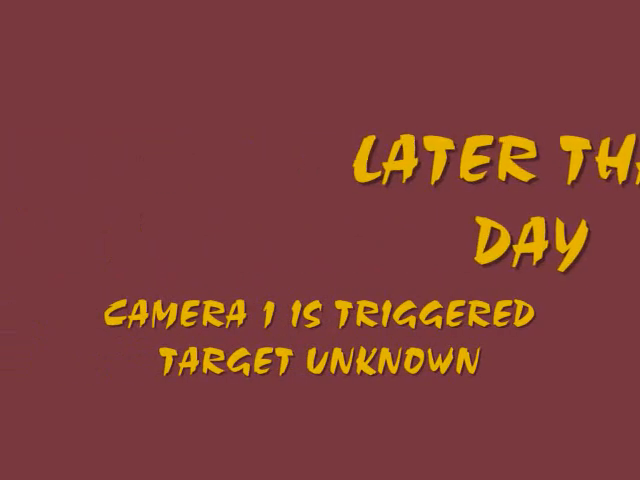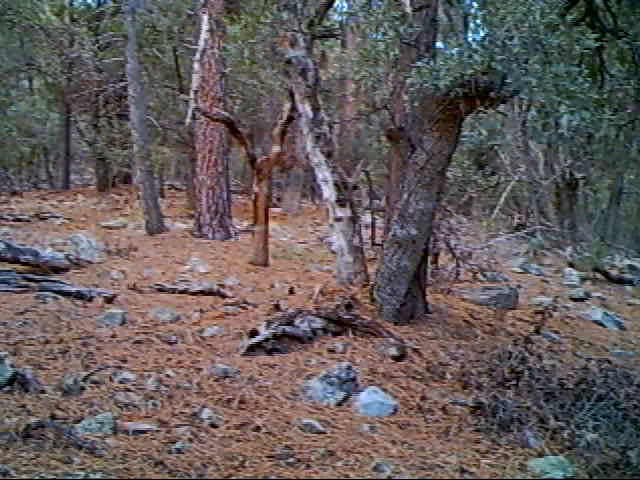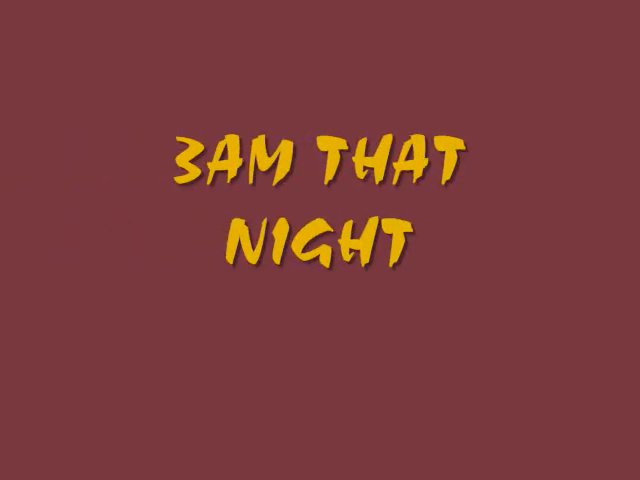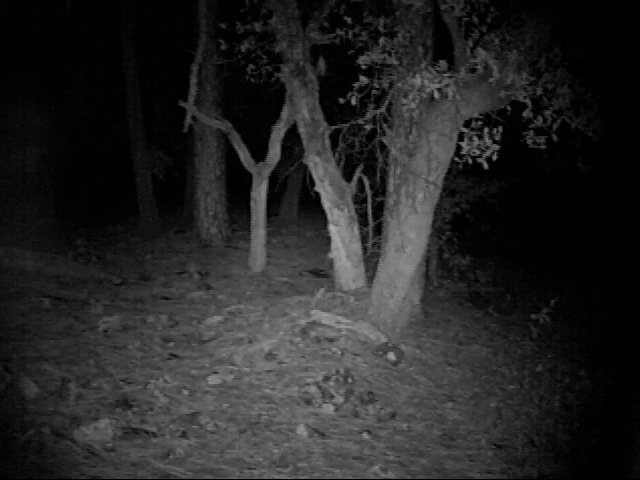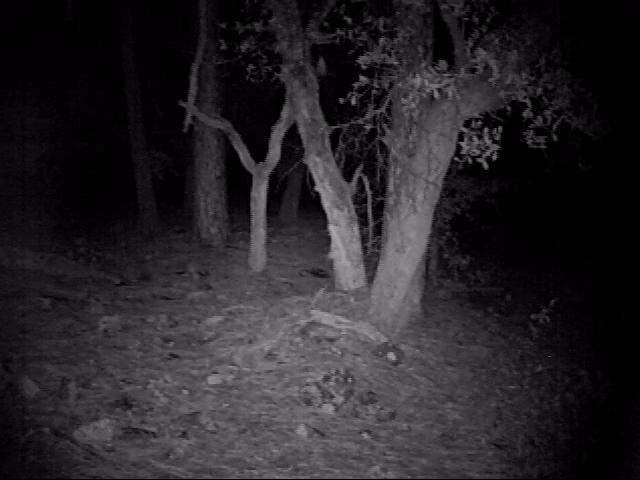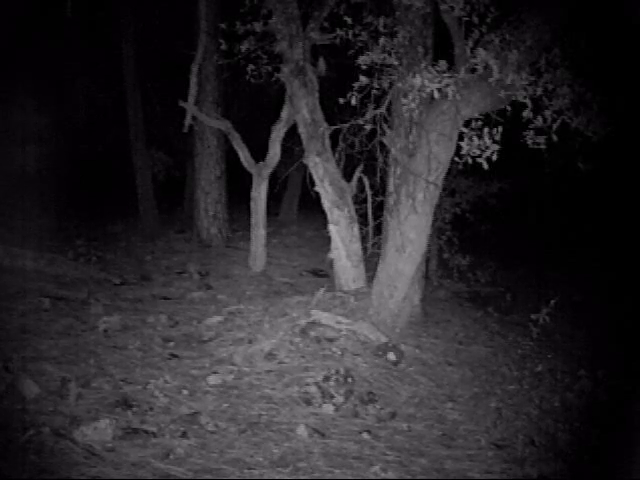Camera 1, the first shot. Later on, it has nothing in it. Target's unknown. I can't see any movement. This is a video, and I can't see any movement. Then about 3 a.m. that night, camera 1 triggered again, and again, target unknown. Now, I have lightened these photos up quite a bit, and there's nothing back there in the background.